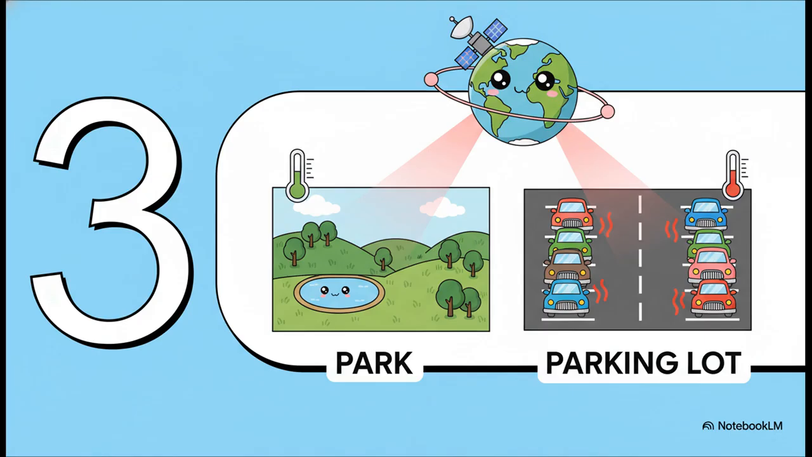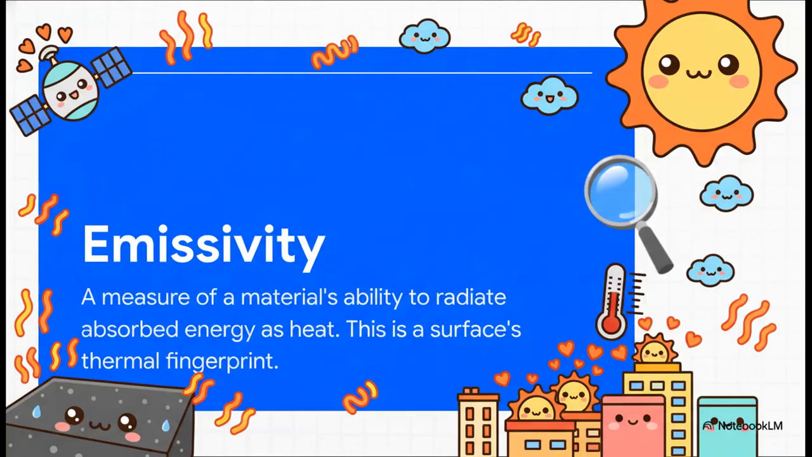Well, it reveals something fascinating, that every single material in a city has its own unique thermal fingerprint. This fingerprint is a property called emissivity, and really it's just a way of measuring how good a material is at soaking up and spitting out heat. Something with high emissivity, like dark asphalt, just absorbs a ton of energy from the sun and gets scorching hot. This one idea is the key to everything.